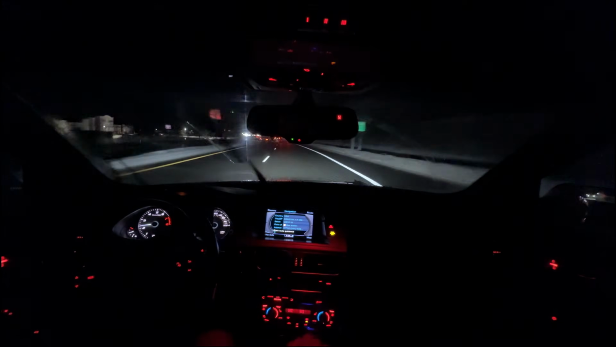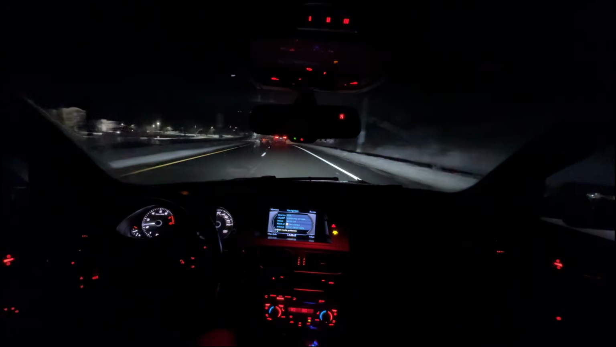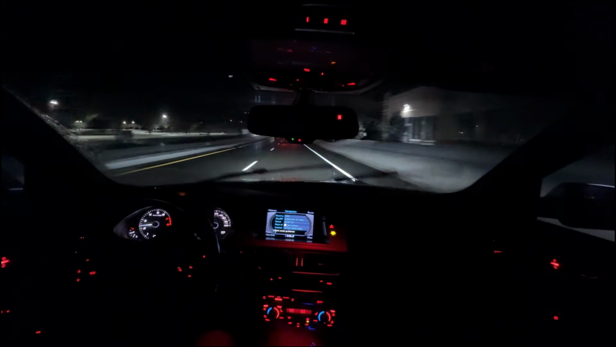Yeah guys, yesterday I had a lot of fun doing donuts in this car. That's why it's super dirty. The windshield has a bunch of dirt and salt and everything. But alright people, let's talk about the plans for next year.